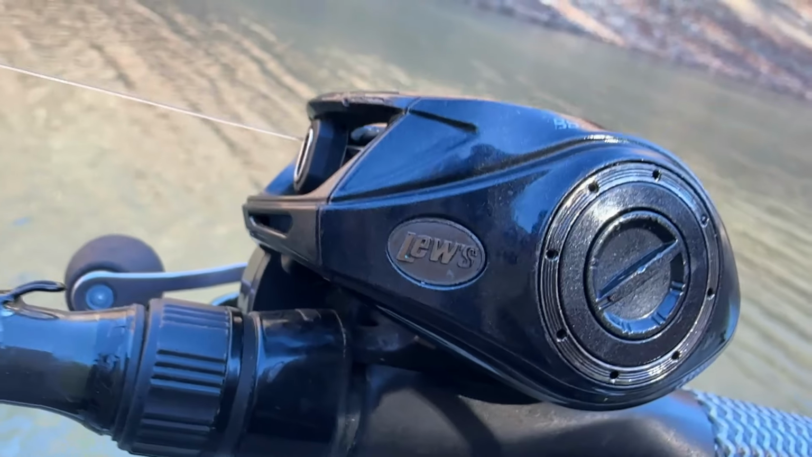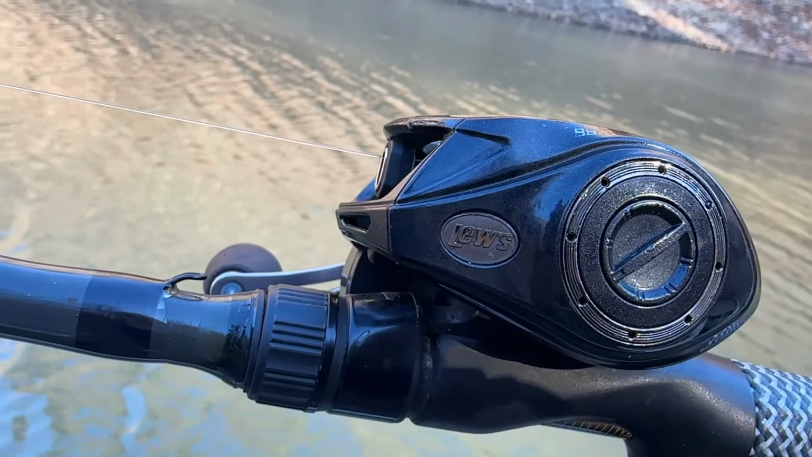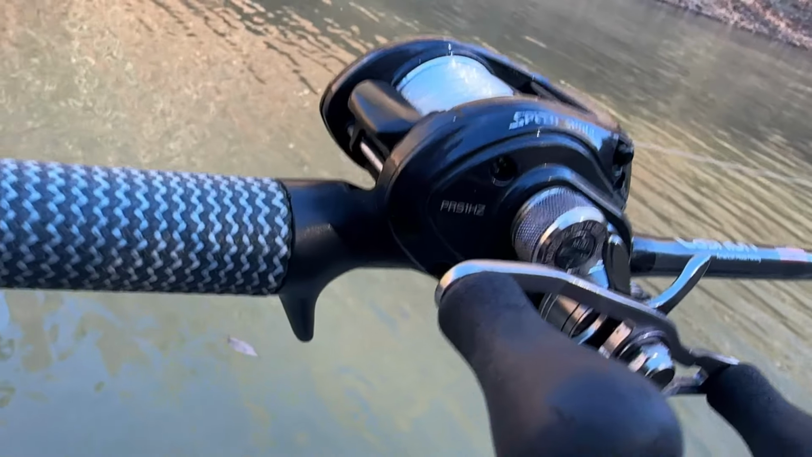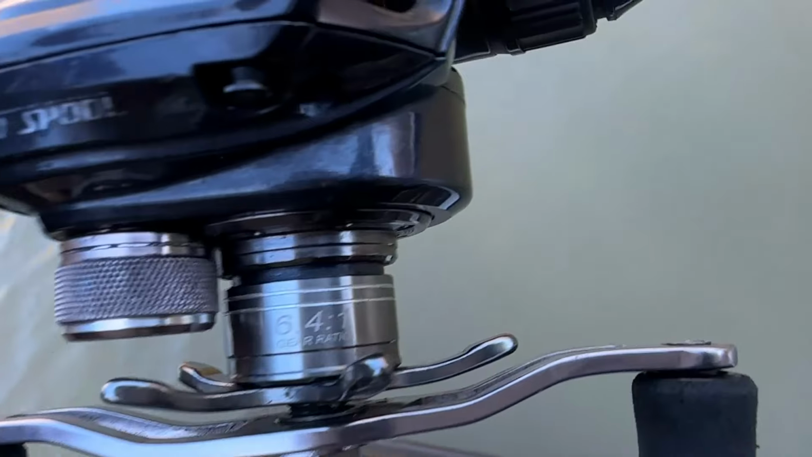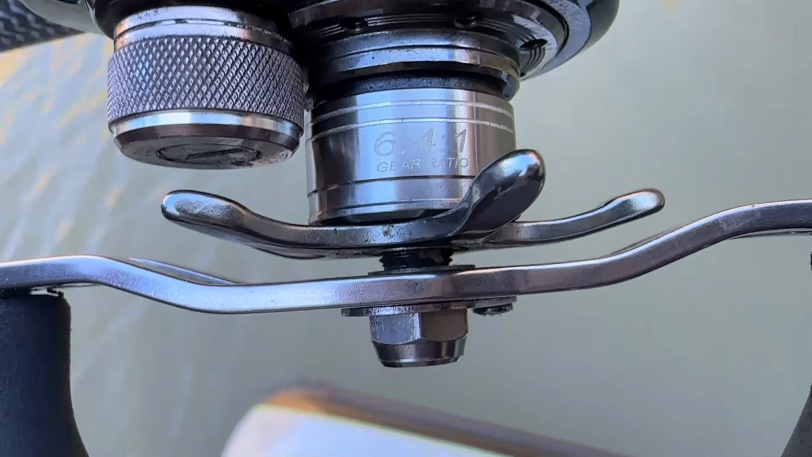Now I've got this coupled up. This is the old BB1. The new one works just fine. I've got a few of those too from Lew's. This is a 6-4-1. Now, if you're fishing deeper, it's like I always say, don't go above a 6'5", 6'4", 6'3", even a 5 on an Alabama rig rod this time of year. It's going to get you more bites because you're not going to overpower it. Their bite window is a little bit smaller and you're not going to pull it away from them.